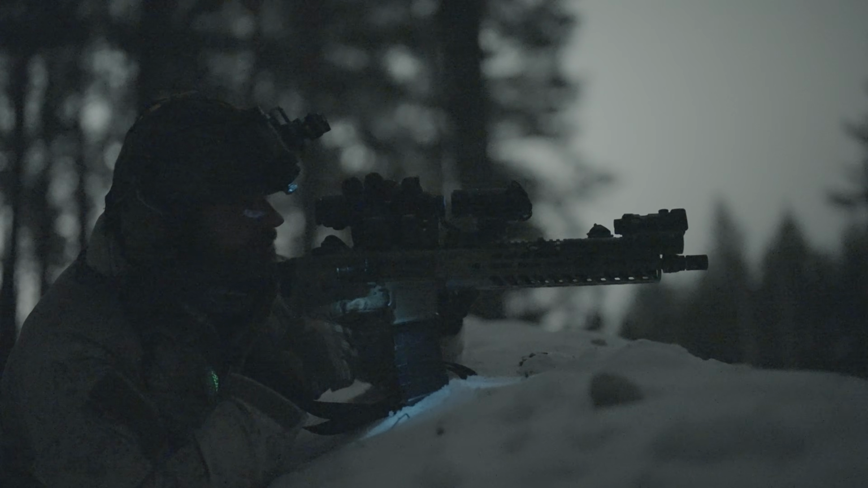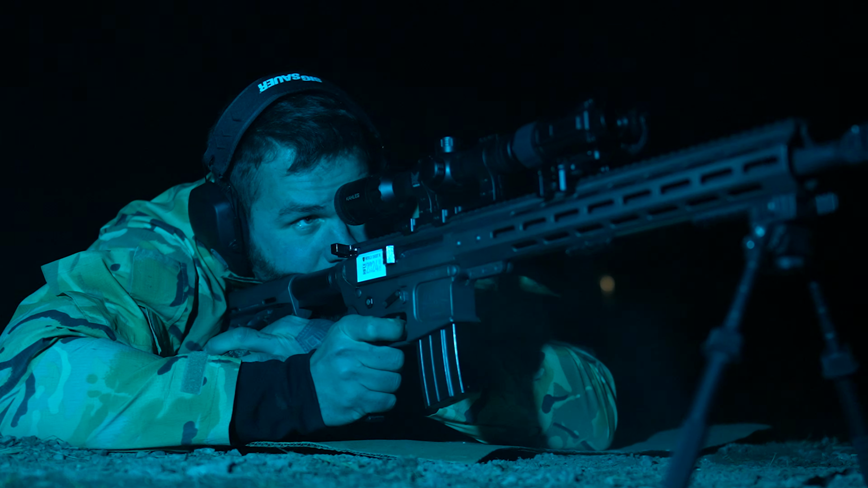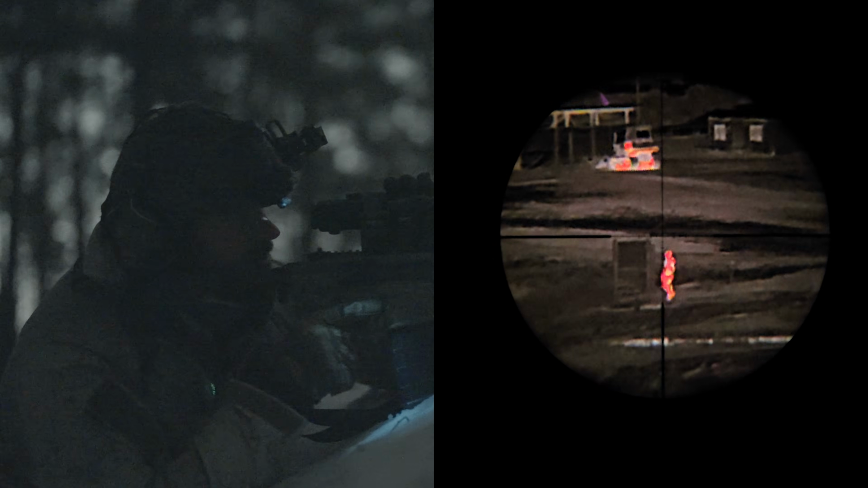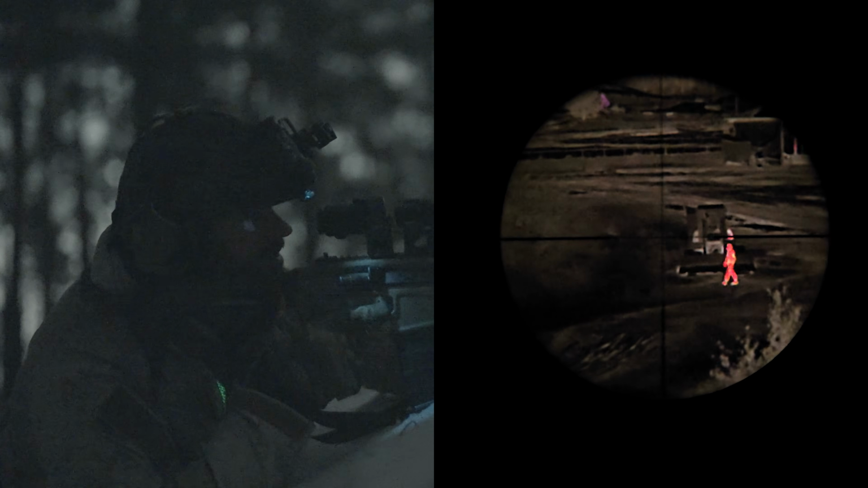That's why we actually prefer an LPVO for a setup like this, where you can turn down the magnification to see a wider field, and then when you need to zoom in on a target, you can go up to 3 or 4, which is ideal. Like if you come on my level, you can see how pretty close to the ground I am here. Man, that's really scary. Like I would have just gotten shot in the face over here.